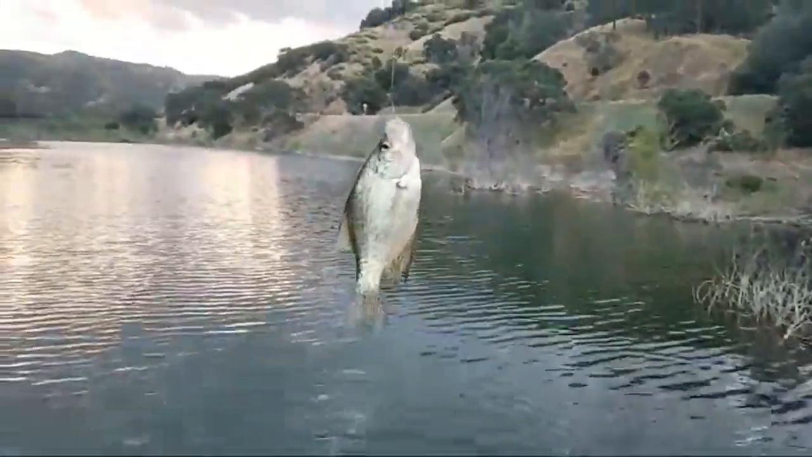All right. There it is right there. You all saw it come up there and just get my bait. That's a keeper crappie. So we're gonna go ahead and take it off.